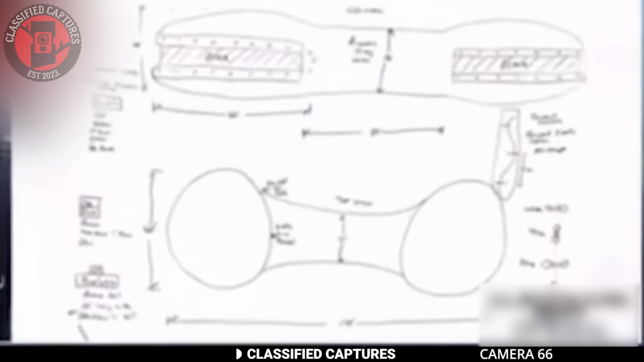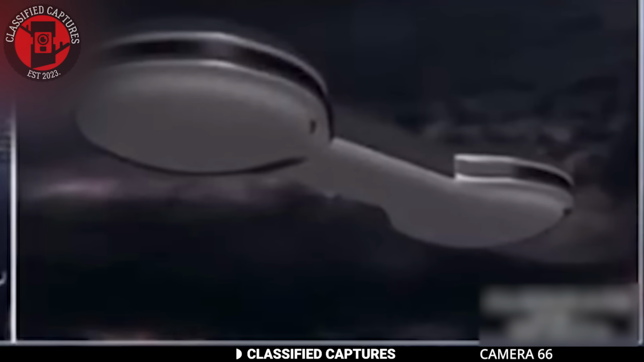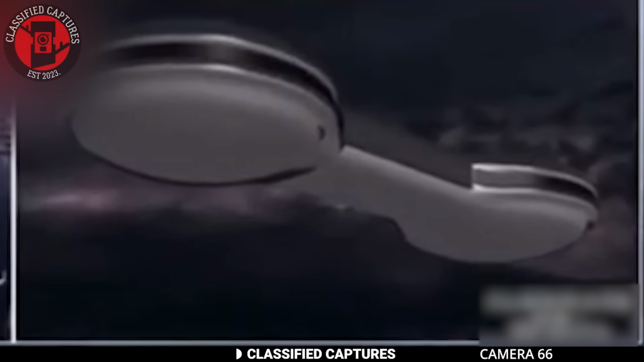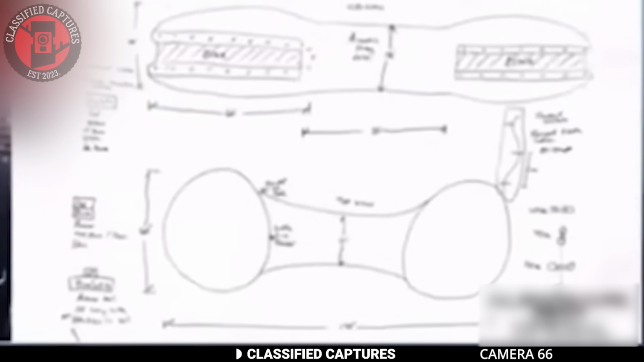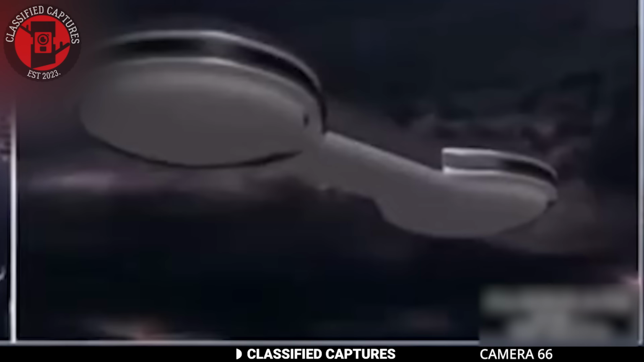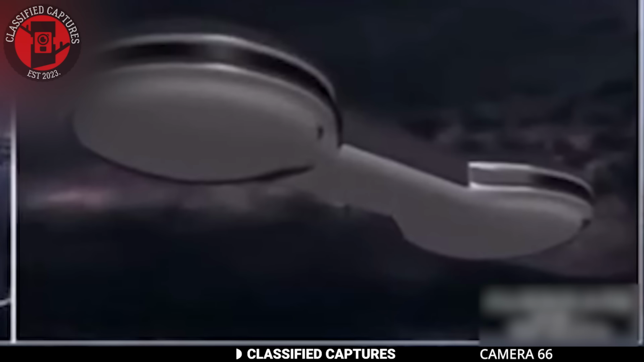Back in 2013 in southwestern Ontario, 3 people witnessed a UAP, unidentified aerial phenomenon. One of the witnesses was a Pentagon official engineer, adding credibility and intrigue to the sighting. According to their accounts, there was a barbell-shaped craft in the sky. The initial photo taken was grainy, making it hard to discern details.